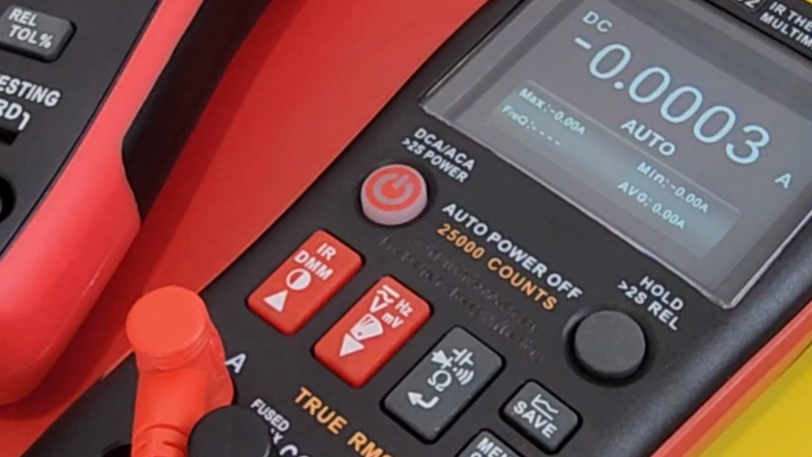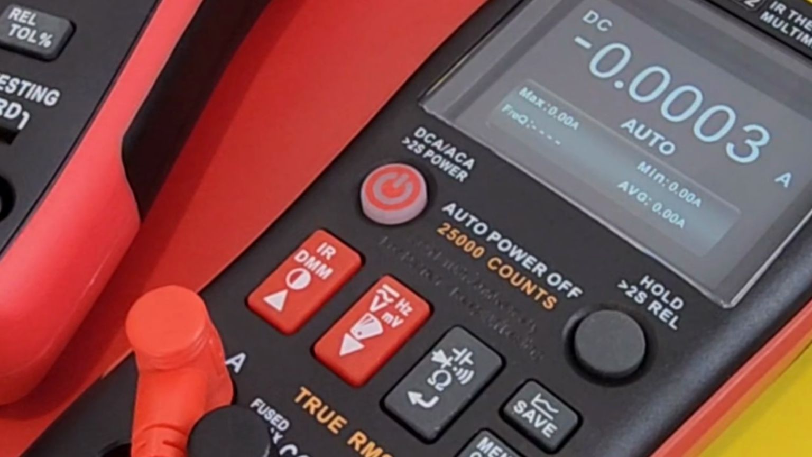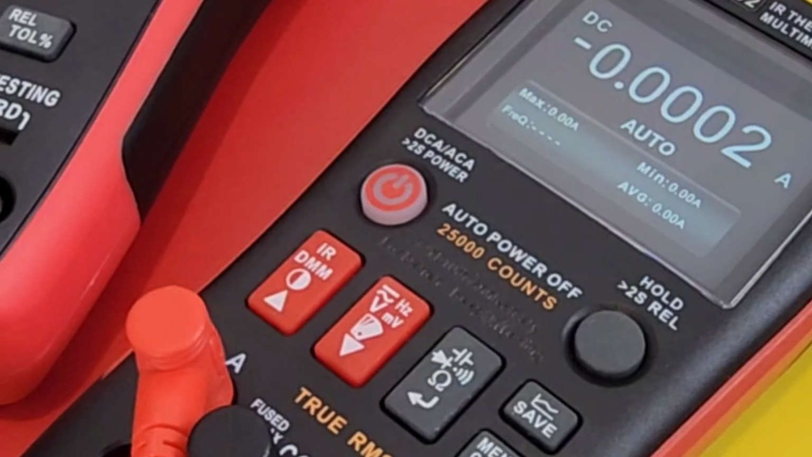Are there some cons? Well, of course there are. Some users note that the thermal color scale adjusts dynamically, which can make spotting anomalies by color less intuitive unless you start tweaking all the settings. And it may be at the higher end for some general hobbyists, but still I think value is here when you combine that thermal and electrical functionality.